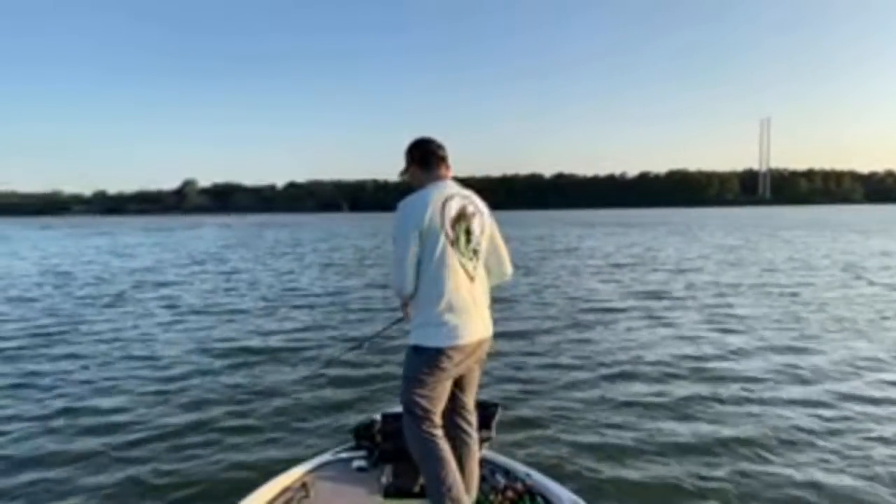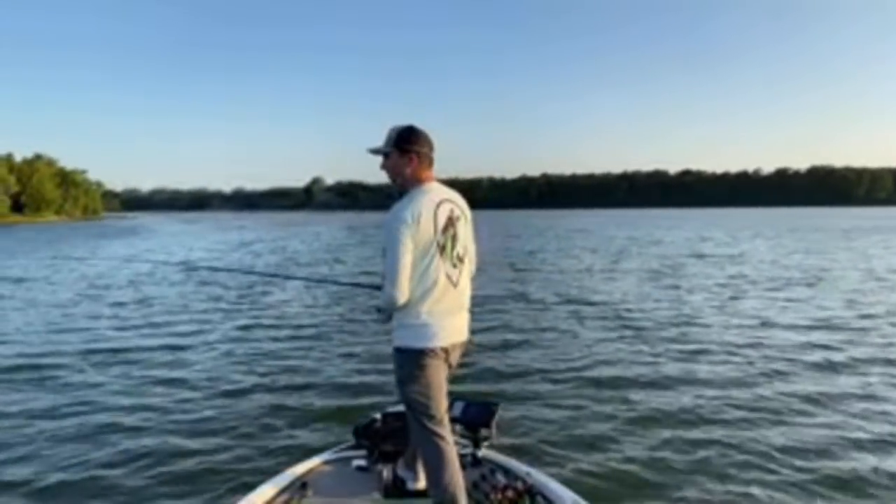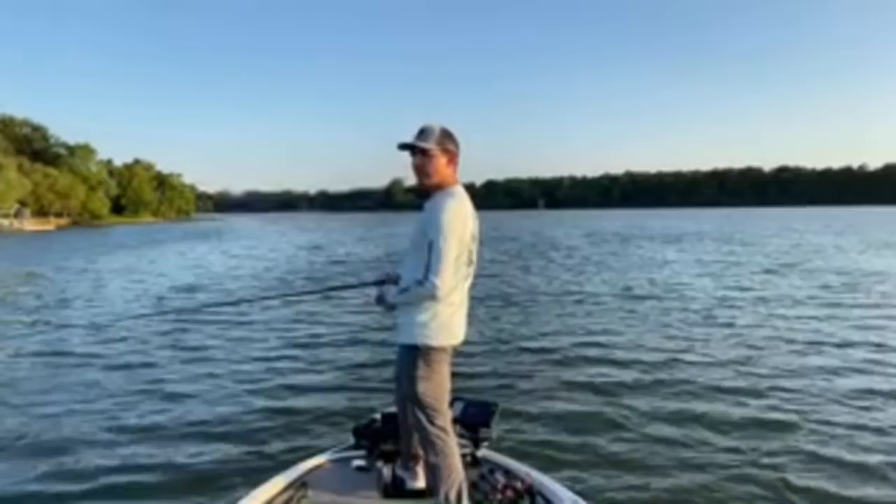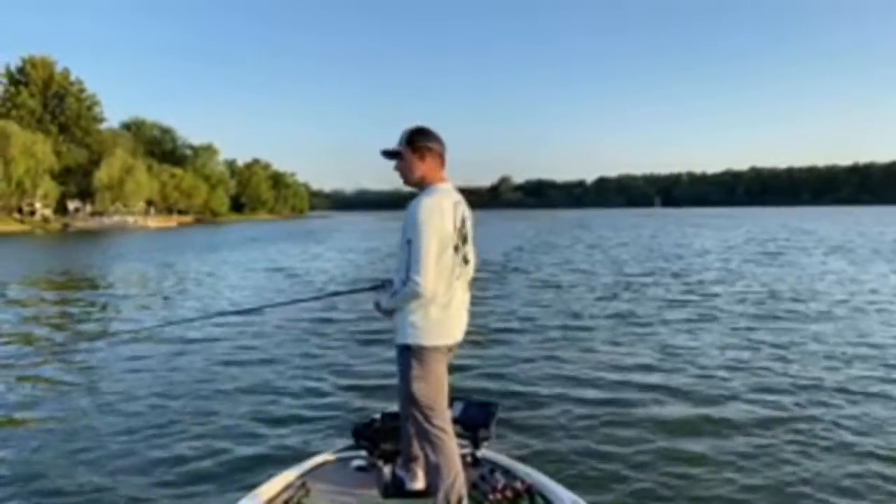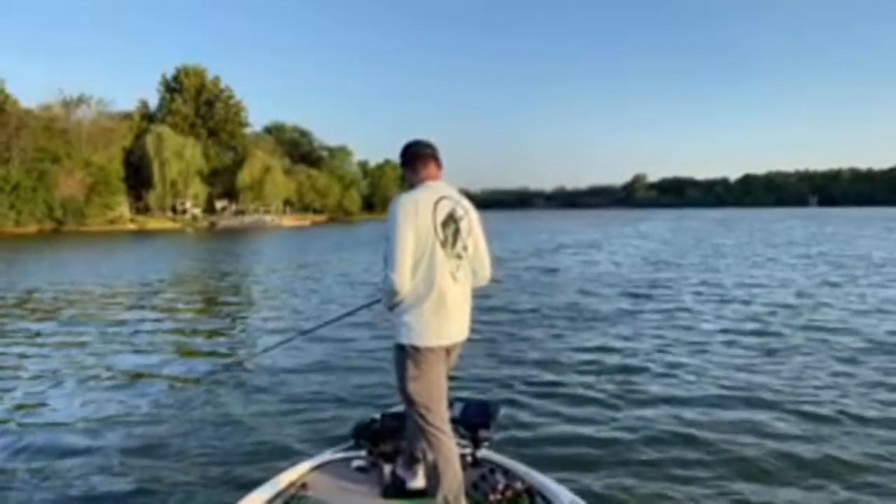On certain lakes, that activity is going to vary. So if I'm on a lake up north, for example, I'm really focused more on bluegill and perch. Or on a lake down south like this, I'm much more focused on catching fish around shad, gizzard shad, blueback herring, threadfin shad, stuff like that.